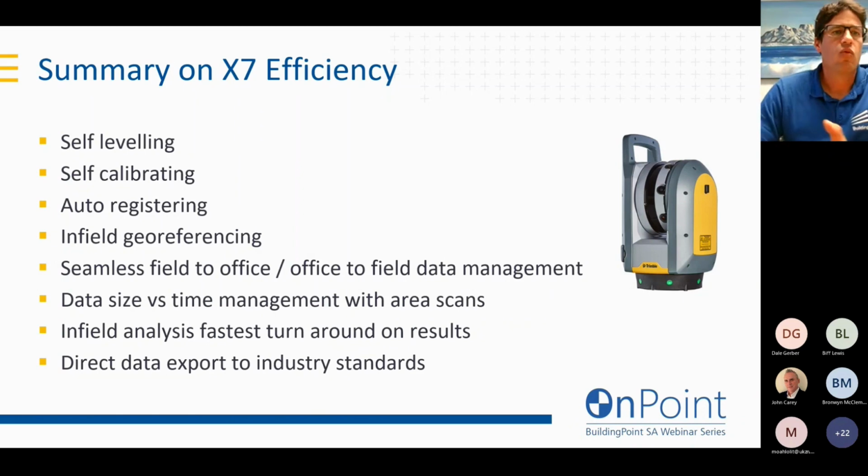So in summary, why did I choose that scanner right on the left? I didn't even mention these first two topics. It's a self-leveling scanner, self-calibrating, and doesn't need to go away for an annual service to get a calibration certificate. It calibrates itself.